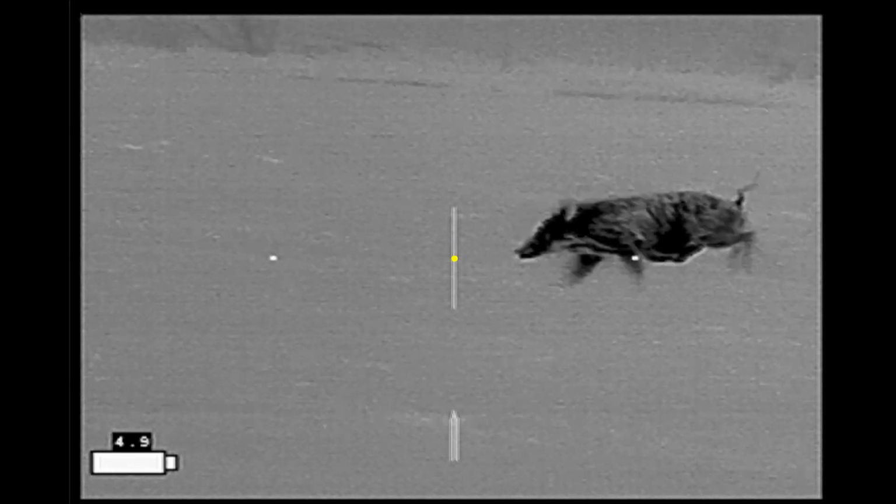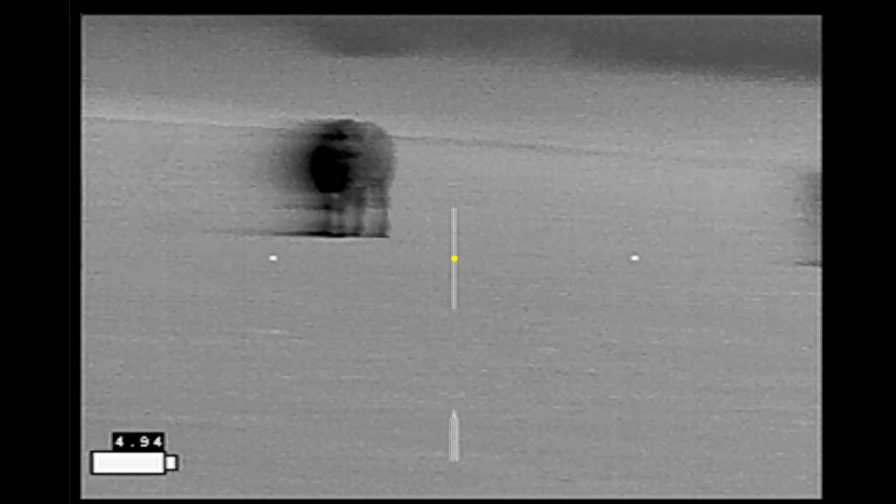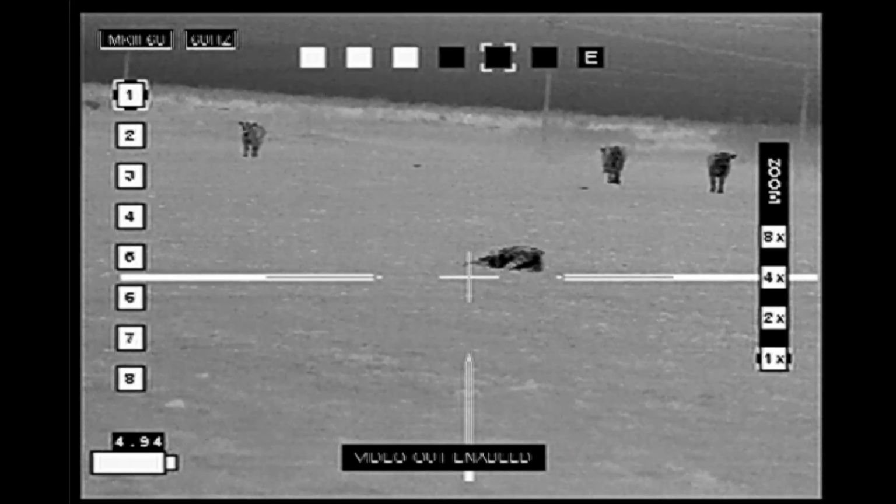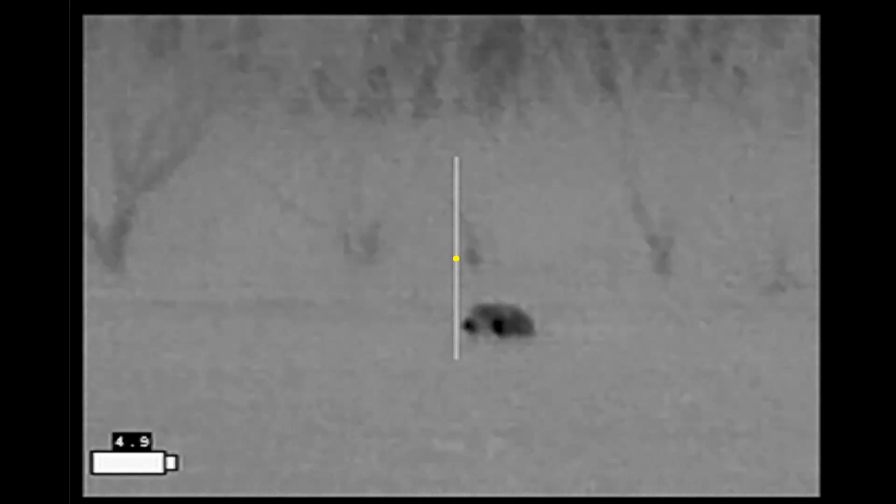Now this hog running by has already been wounded, I think by Brandon. I get one shot into him, and I just watch him as he runs into the cattle that were lined up behind us when we started shooting. And he finally goes down. Jim is now reloaded and determined to get the sow that he was working on previously. My last shot's going to miss, but Jim's last shot's going to be the one that puts her down.